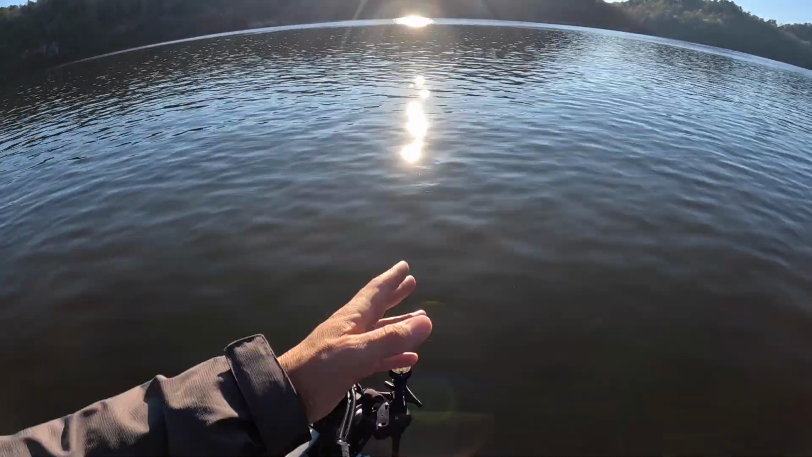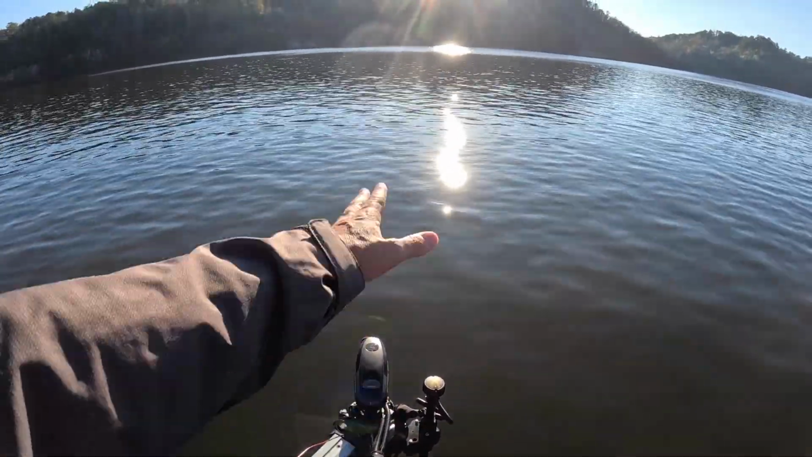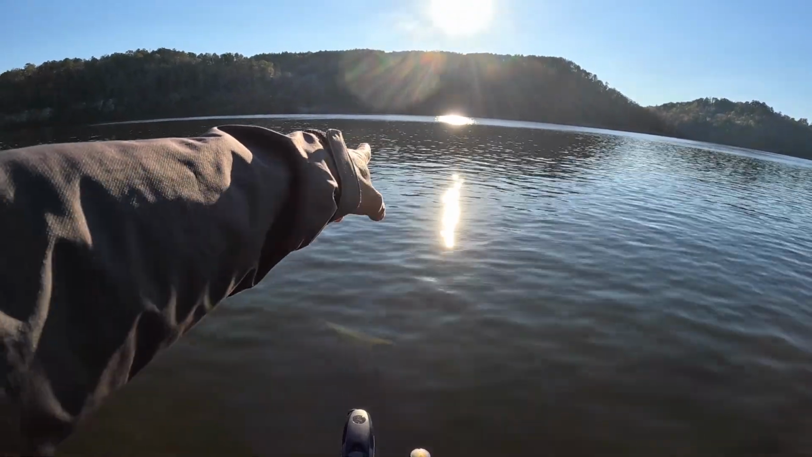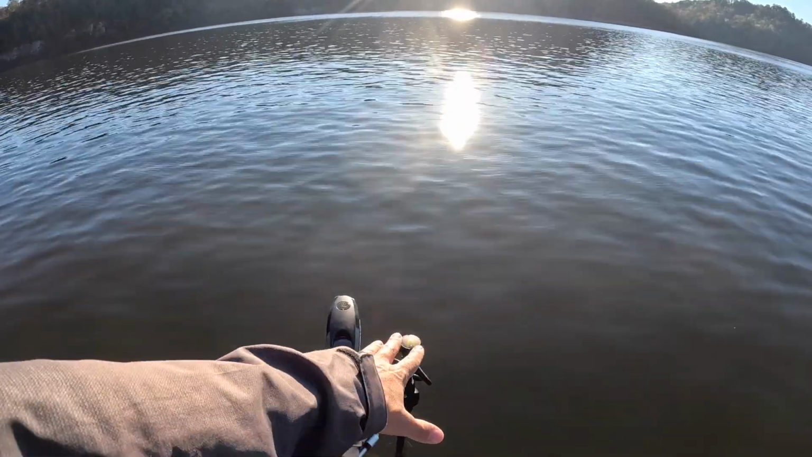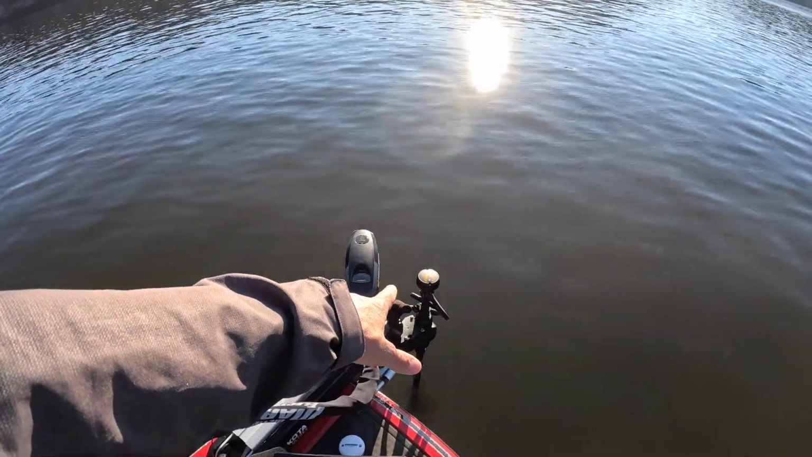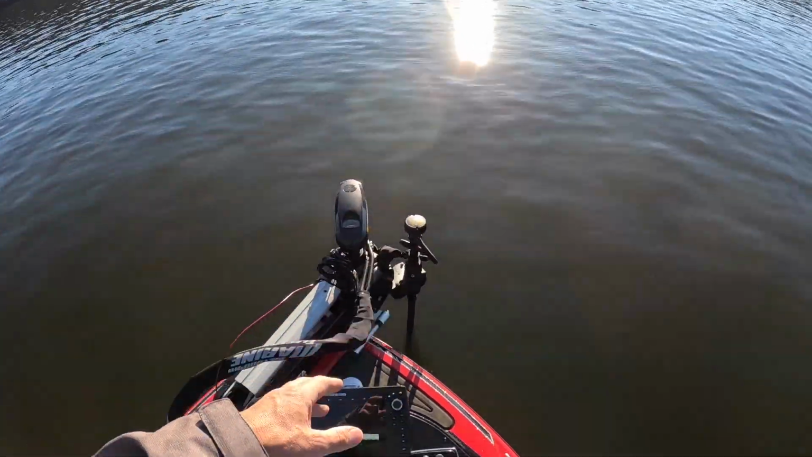But man, your cast has to be so perfect. When my Mega Live was on the trolling motor, it could be different. It didn't matter if it was a little to the right or a little to the left, you'd still see the bait. But here you have to be spot on, and it's just a little hard to get used to right now. I'm not going to get it over one hour out here fishing, but it does seem a little difficult, but it's definitely doable.